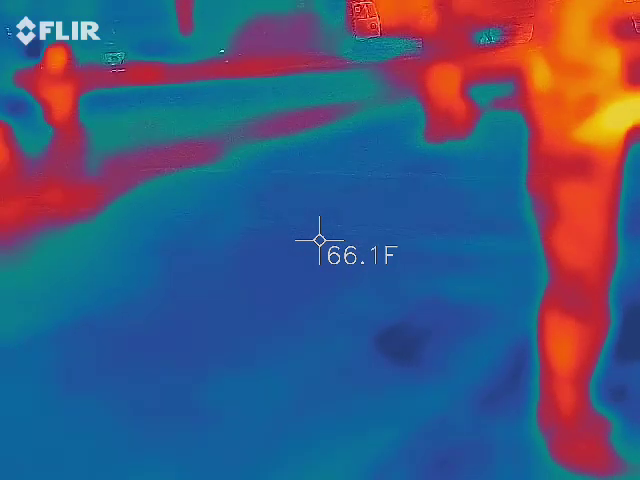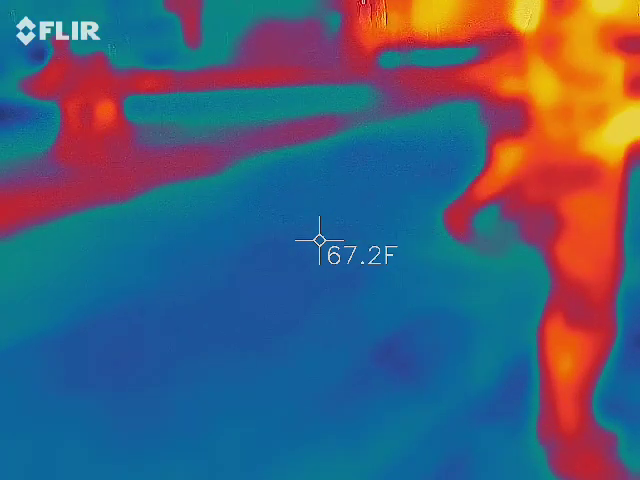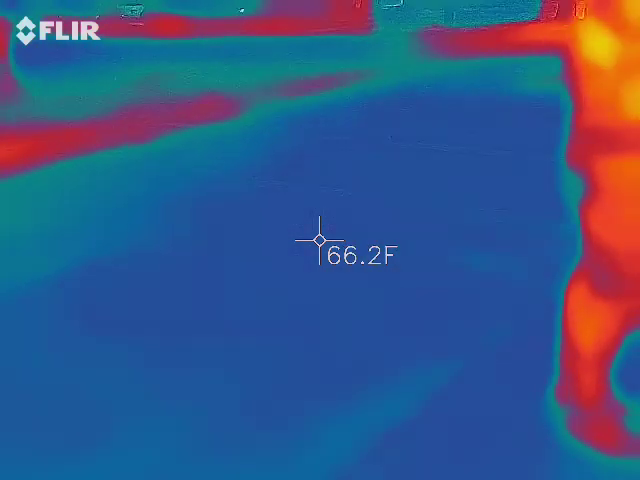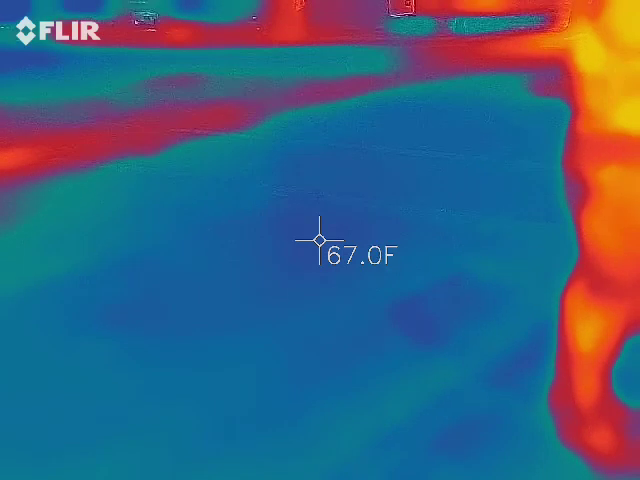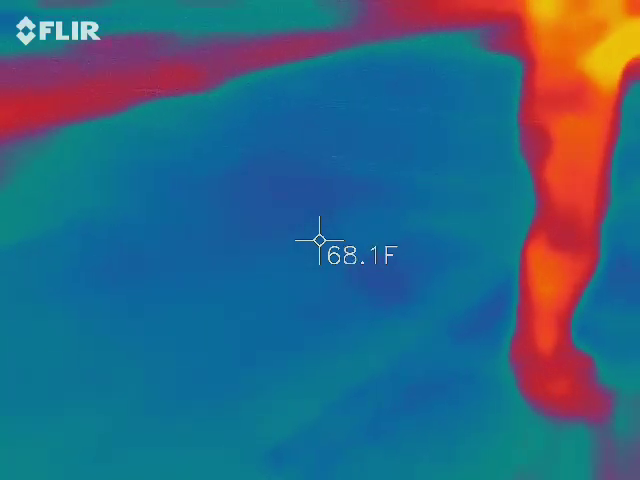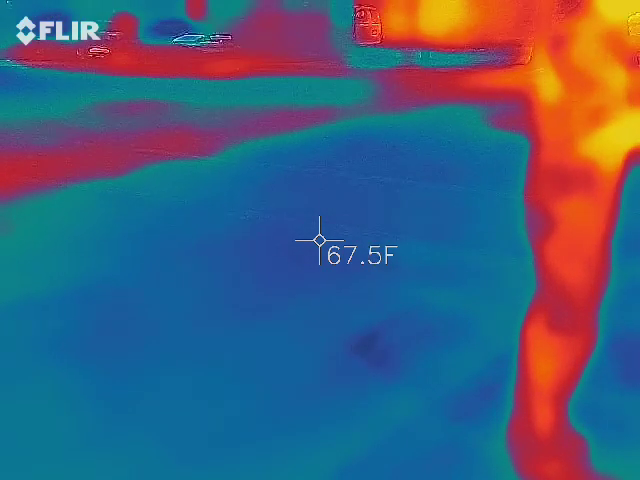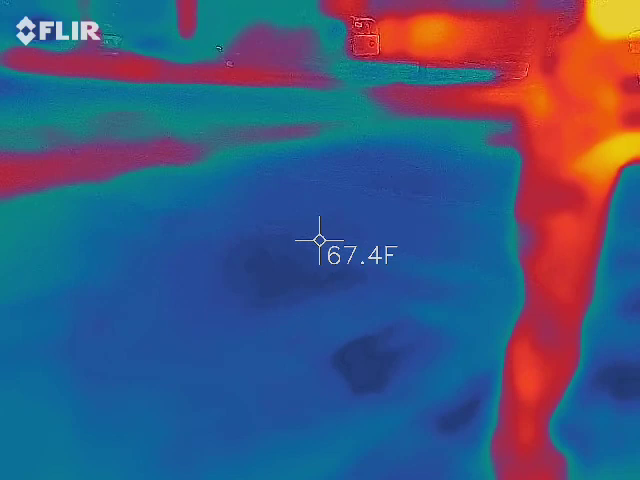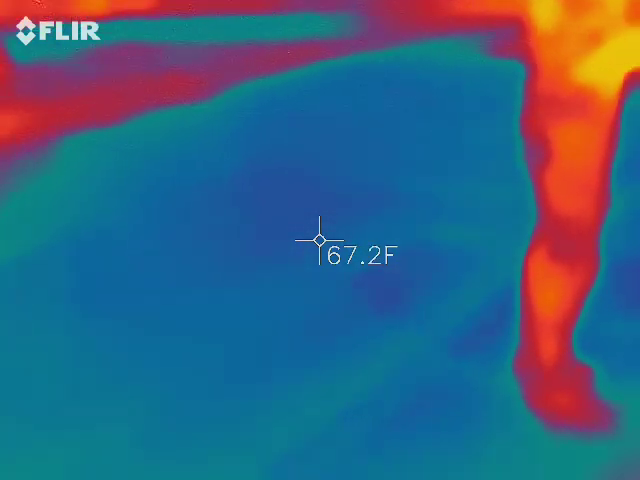This one likes to act up. This one, again, likes to act up a little bit. It's going to have to be really close down here.